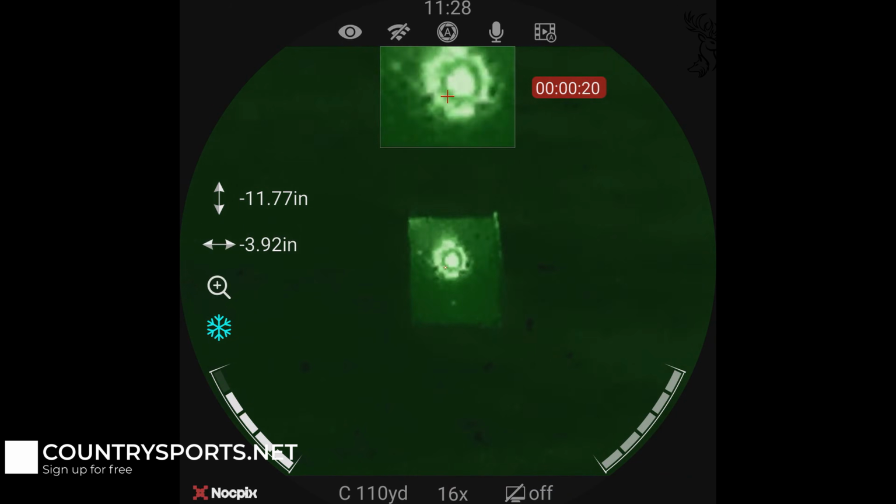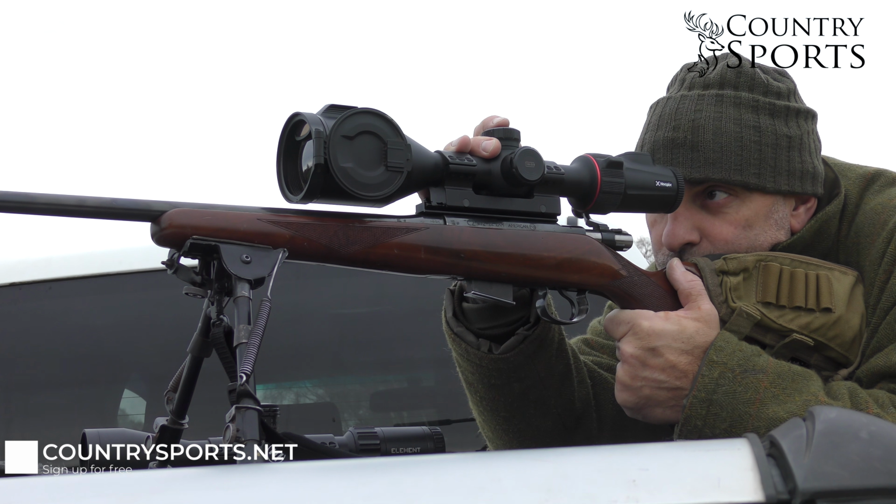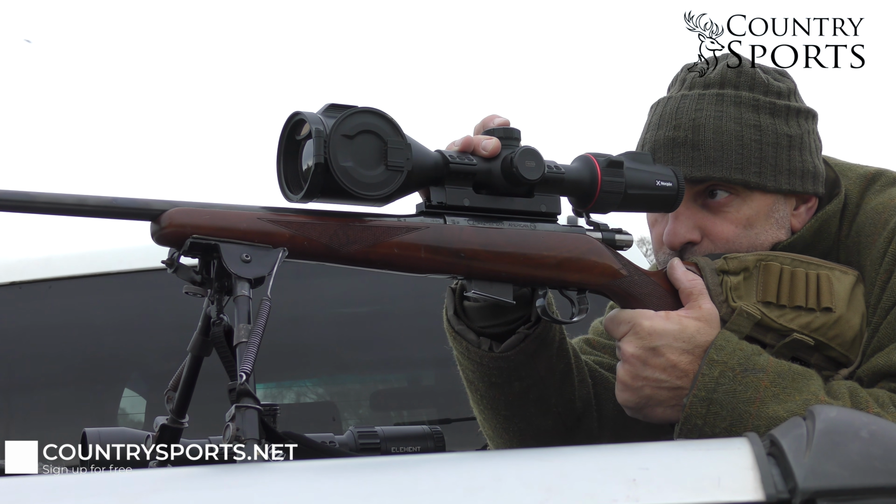Okay, I think that's the max zoom. Then we're going to go to the freeze. Now this is the tricky bit, it's holding the rifle steady enough to get this right.